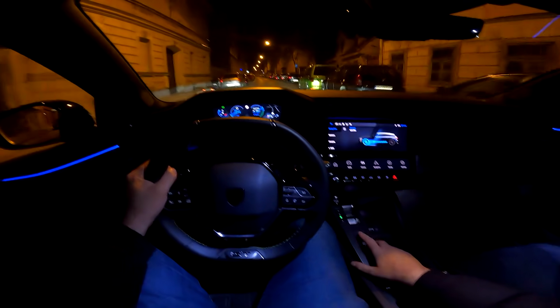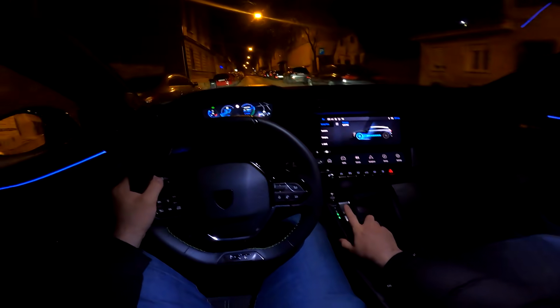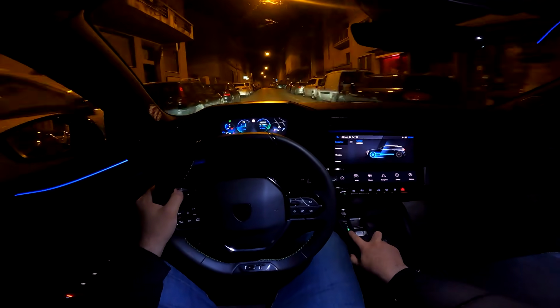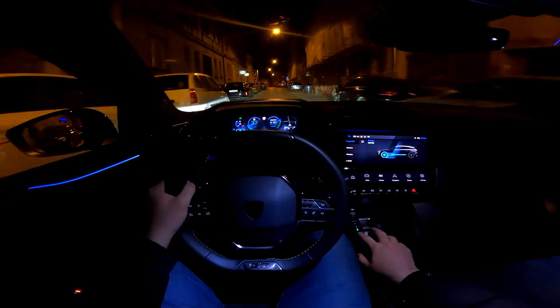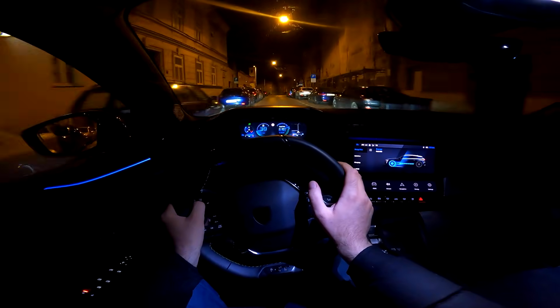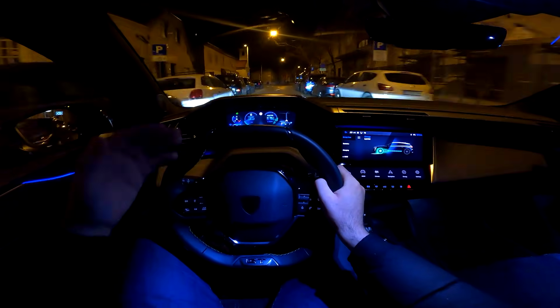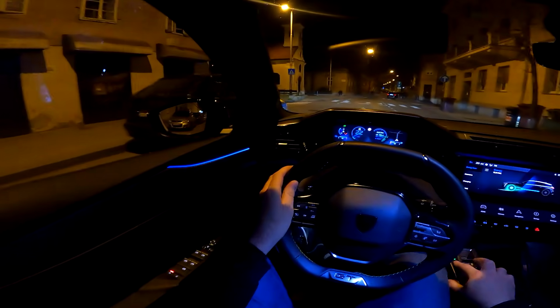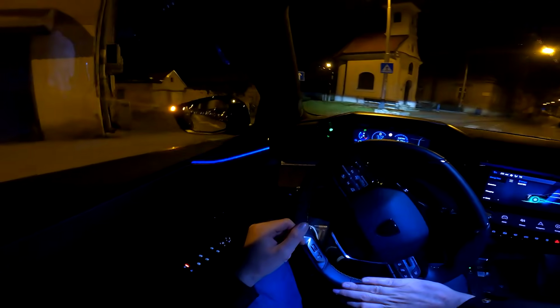Speaking about the recuperation, there's also a B mode. You press it here, and now you have more recuperation, probably good for downhill sections, for example. So let's go back to the drive mode now.